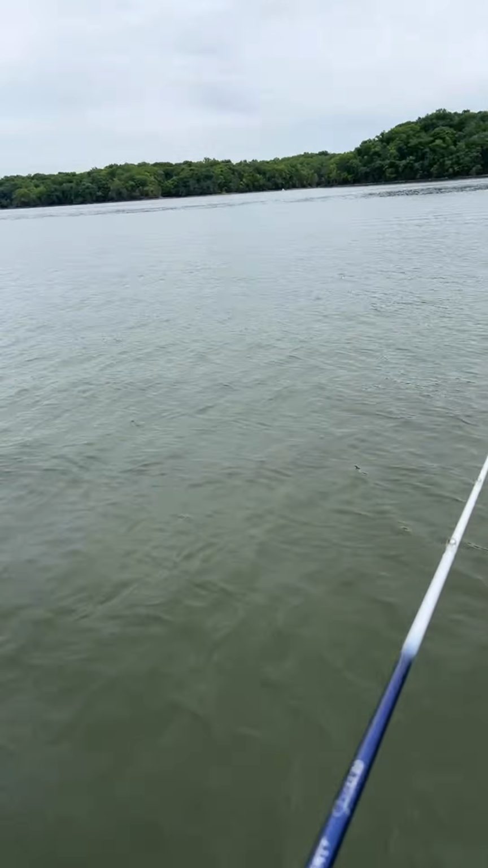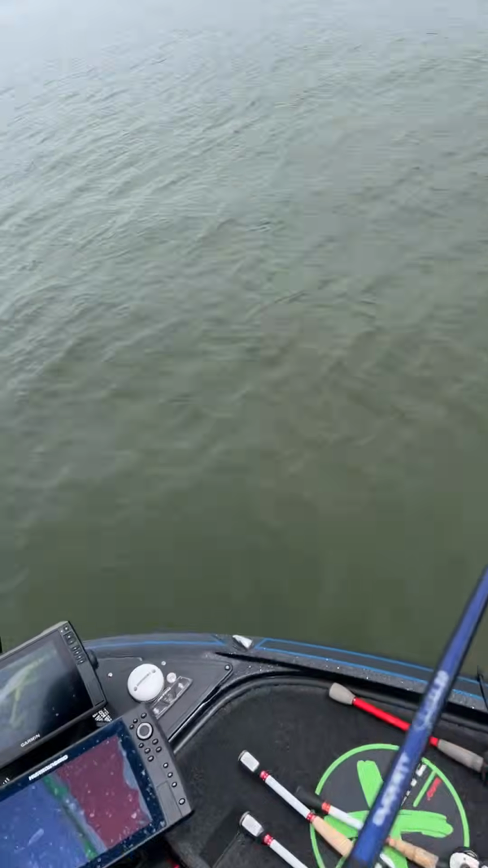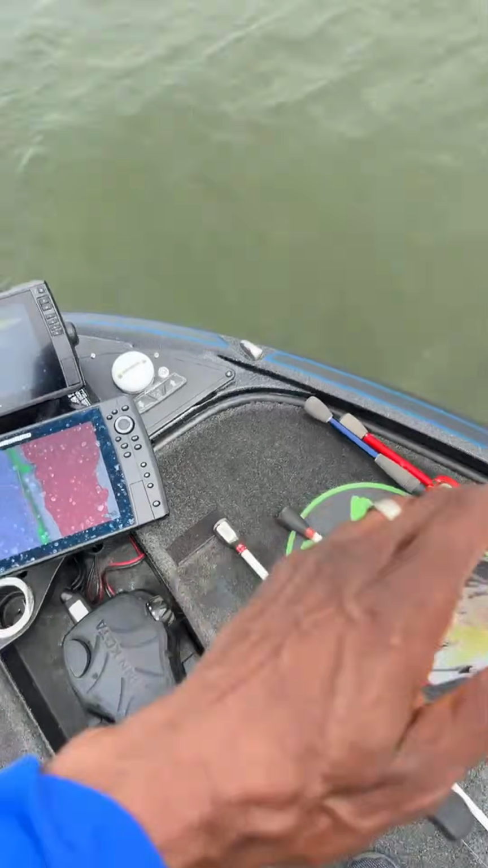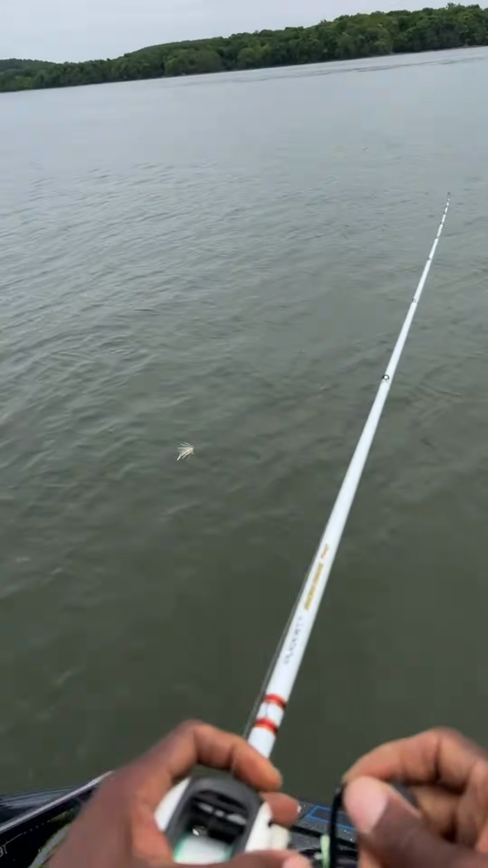Briscoe said that reel needs some work. It needs a little bit of oil in it. All right, let's play around with this spinner bait for a second, then we're gonna pack up and move on.